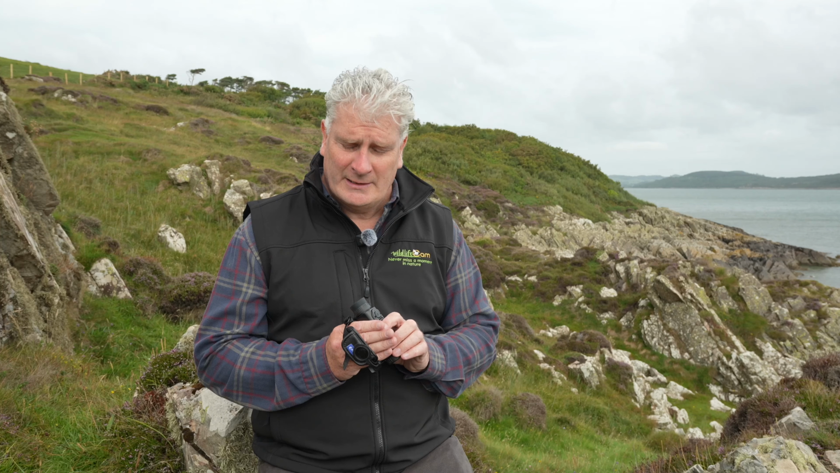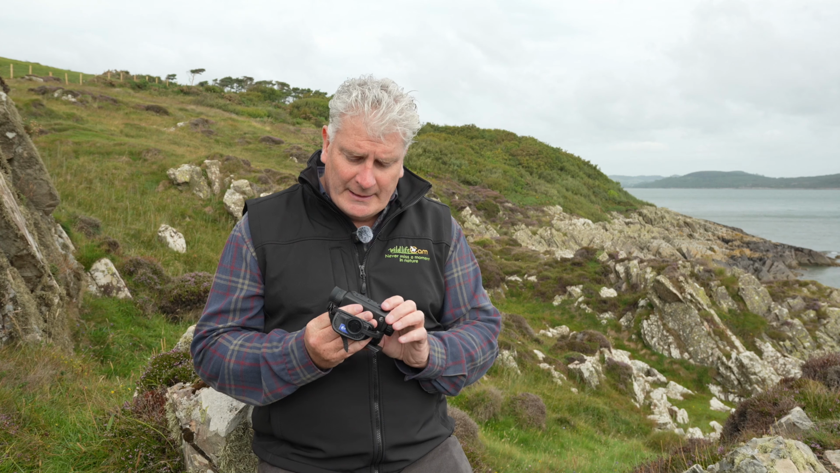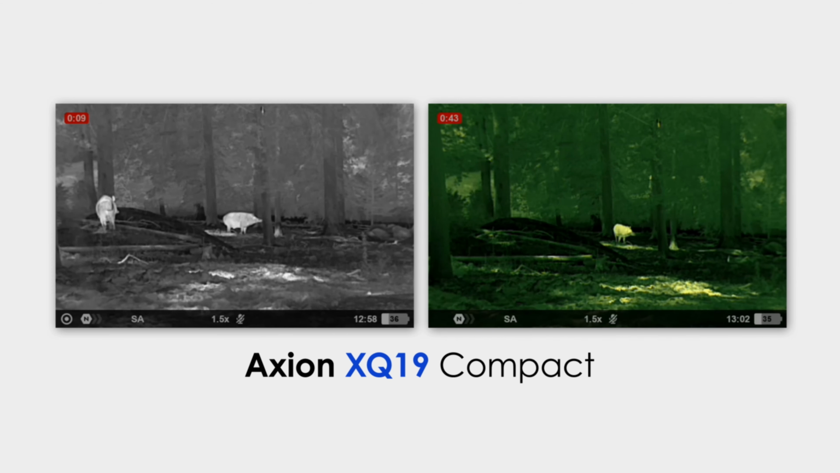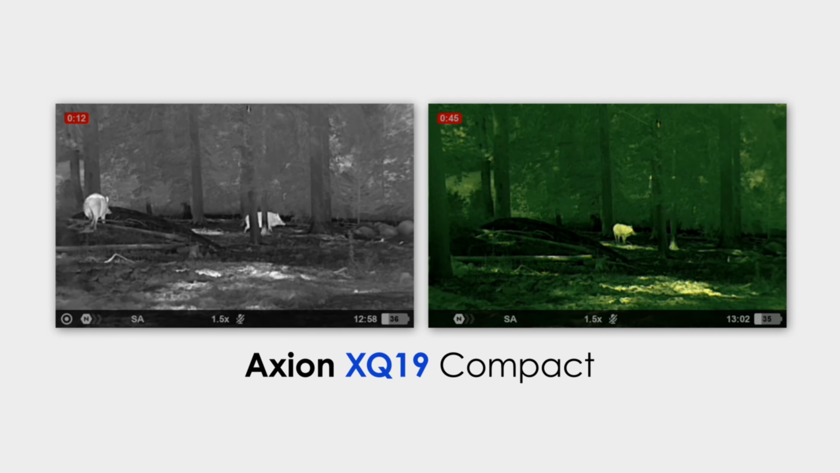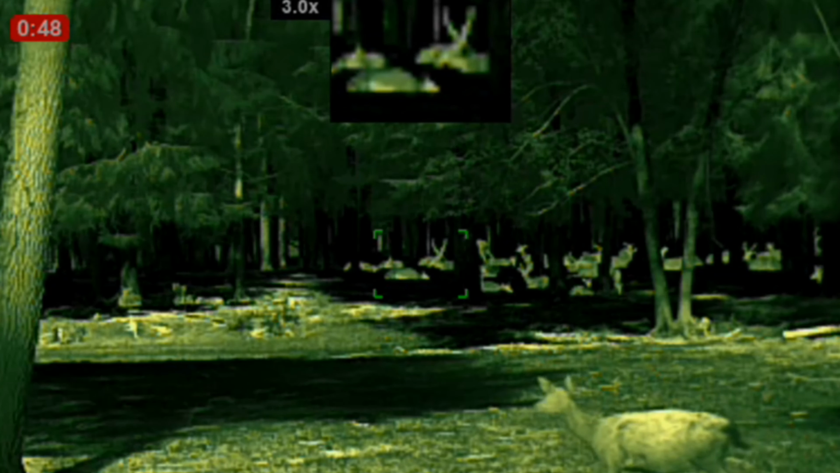So these are little things to bear in mind when you're using a thermal and when you're looking at detection ranges and you're trying to determine what kind of product would suit your needs best. But there are more things you can go into in detail on the technical side. But with this little device itself, being an entry-level device, it has a different colour palette, so you have numerous different colour outputs to suit your needs depending on what your application is.